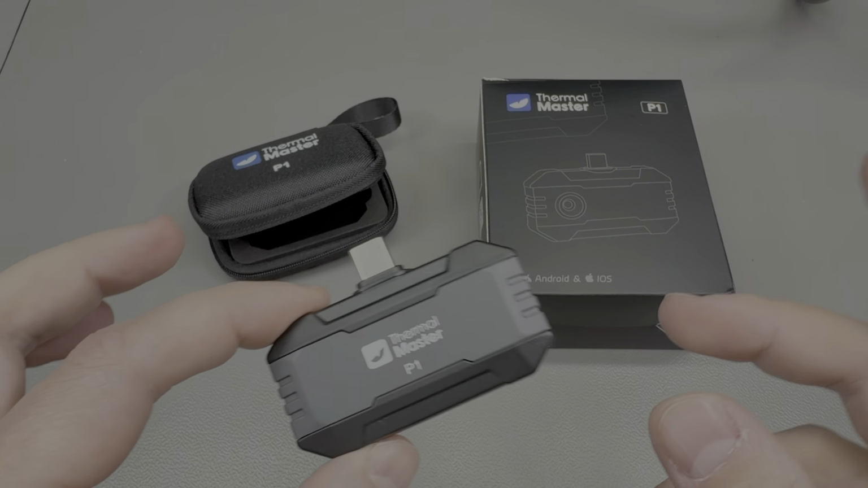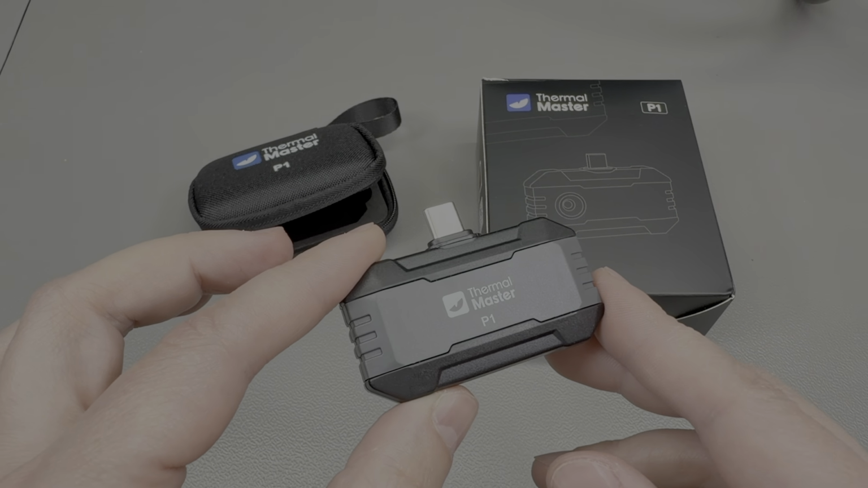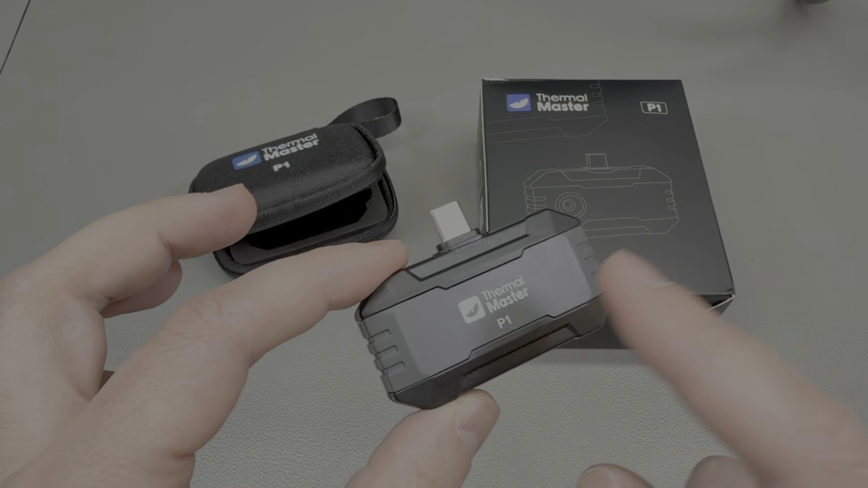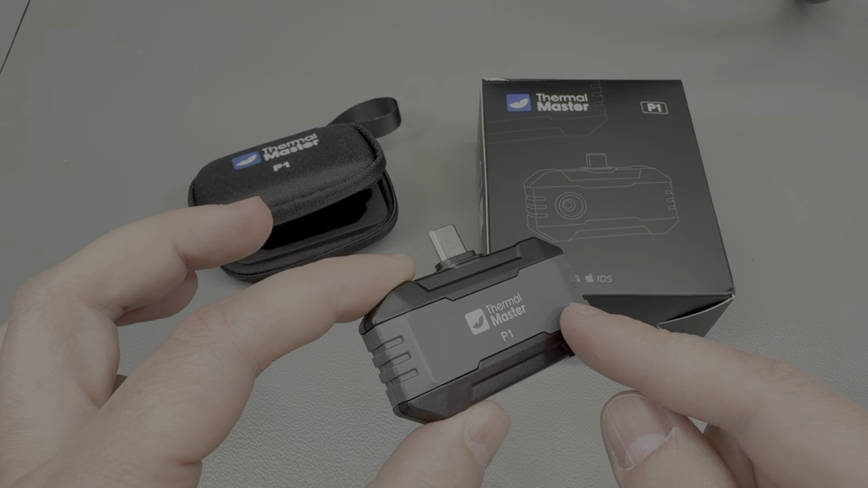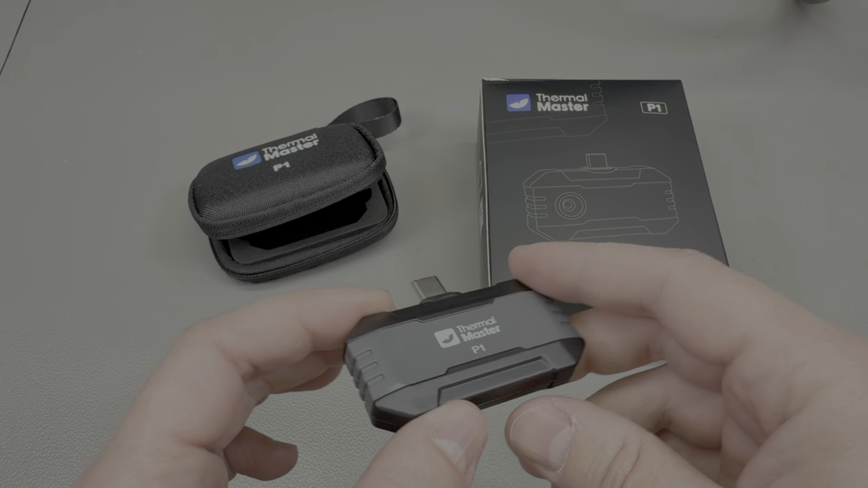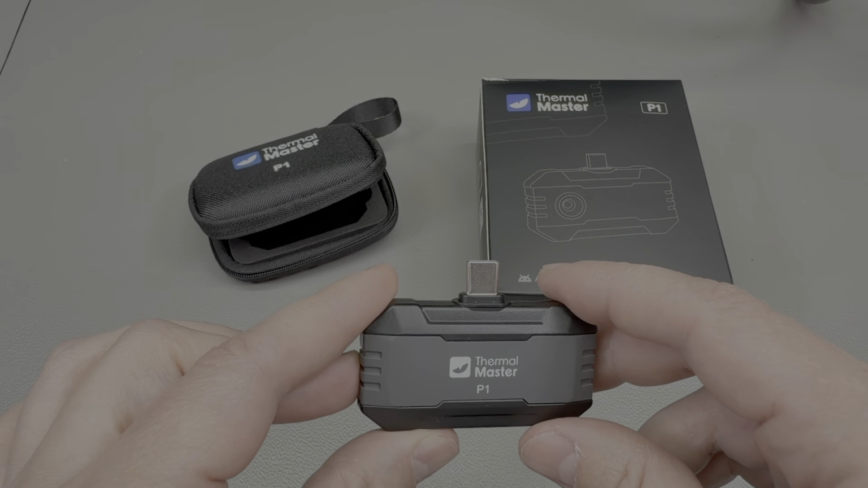The iOS app seems to work okay. I haven't had any major issues. Maybe occasionally I had to restart the app to get it to pick up the newly connected camera, but that was mostly because I was plugging in and unplugging the camera for the various tests that I did. I wouldn't call that a major issue.